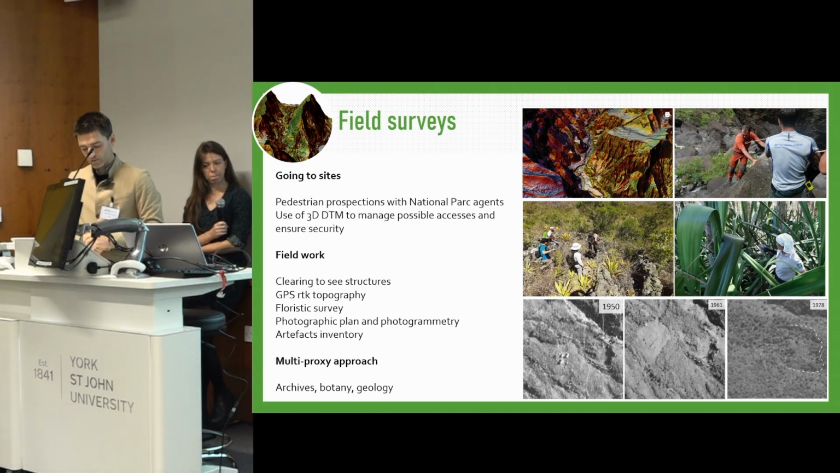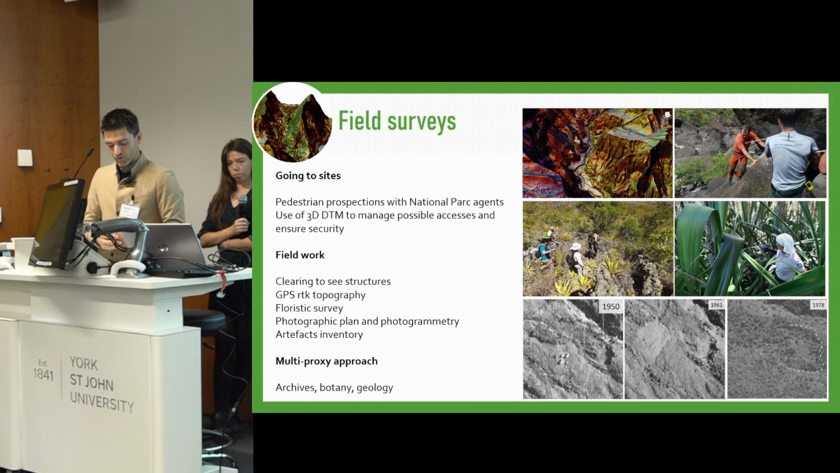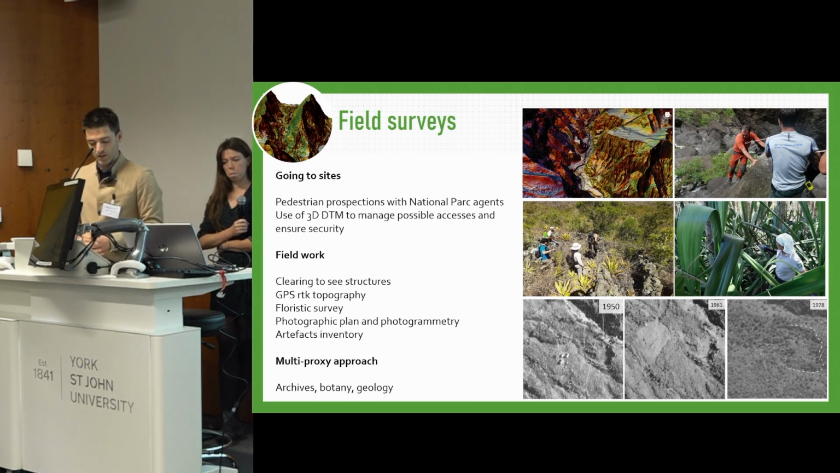Now, back to Mafate to share with you some of our results. As Fanny explained, Mafate is a hard-to-reach place, and we count some Réunion National Park agents as team members. In the field, we have to ensure the security of everyone, and the DTM is in this way very important to spot safe accesses to our sites and to detect no-go zones where the ground might be too unstable. Our fieldwork consists of finding features seen on the DTM, clearing them from plants, and recording them with our real-time GPS and by picture.